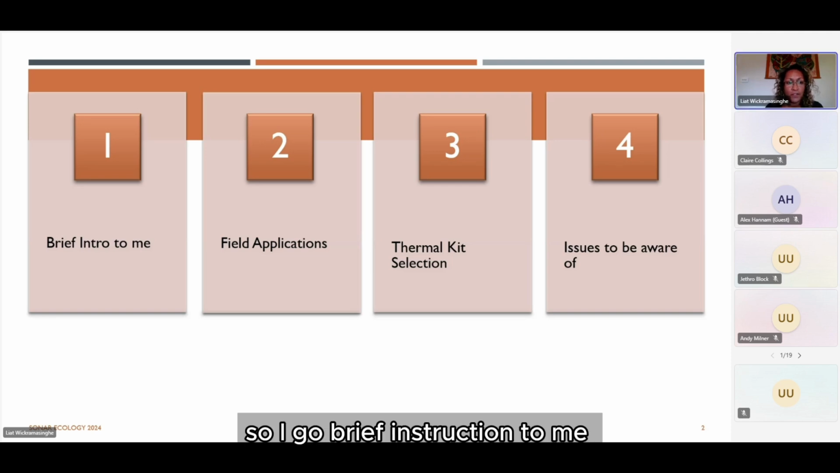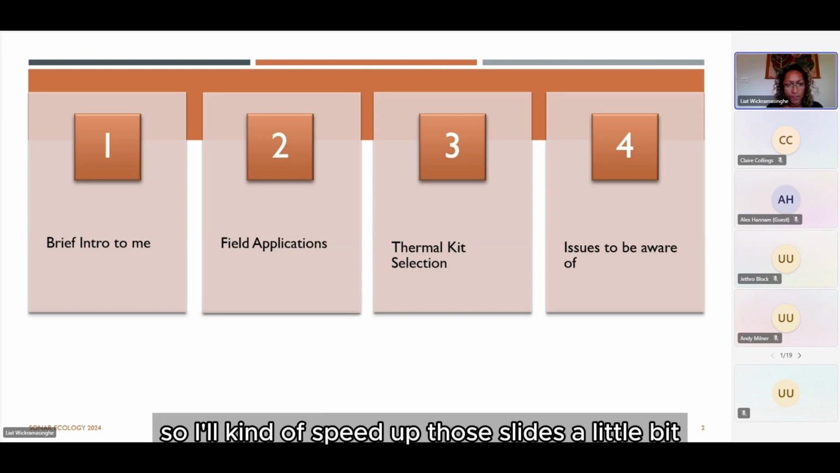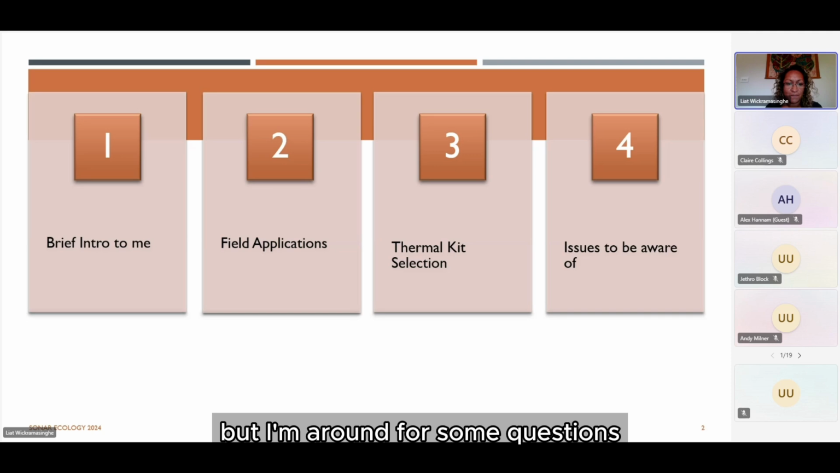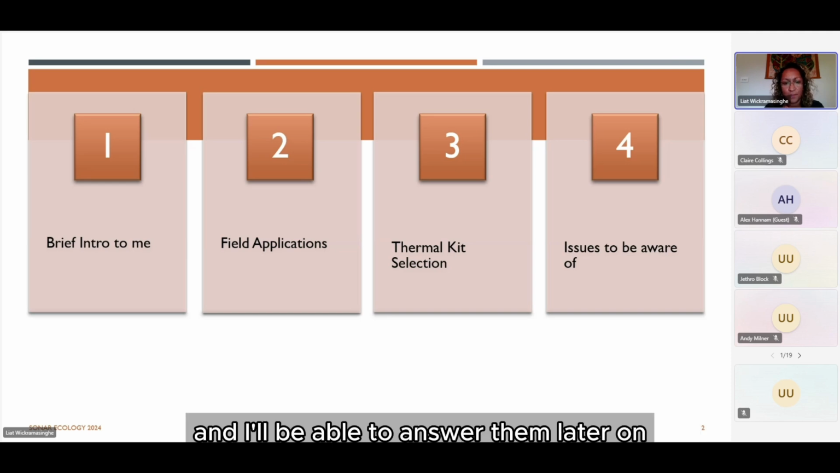So I'll go with a brief introduction to me. We'll talk about field applications, then thermal kit selection, and some issues to be aware of. I might touch on a few things that Andrew also touched on, so I'll speed up those slides a little bit. But I'm around for some questions, or if you have any questions from an ecology perspective, do email me or leave the questions with Andrew and Jethro, and I'll be able to answer them later on.